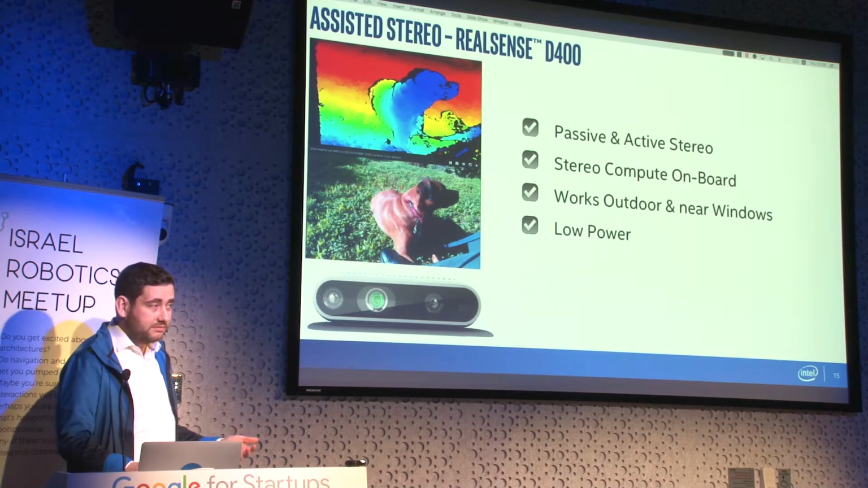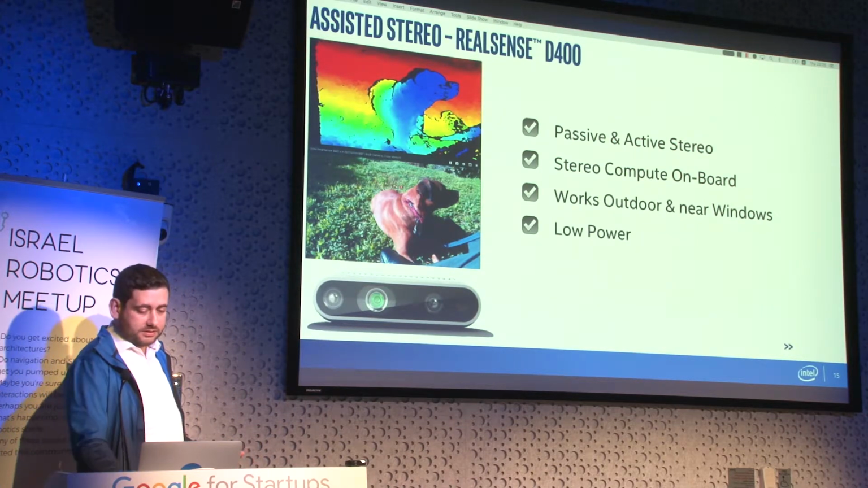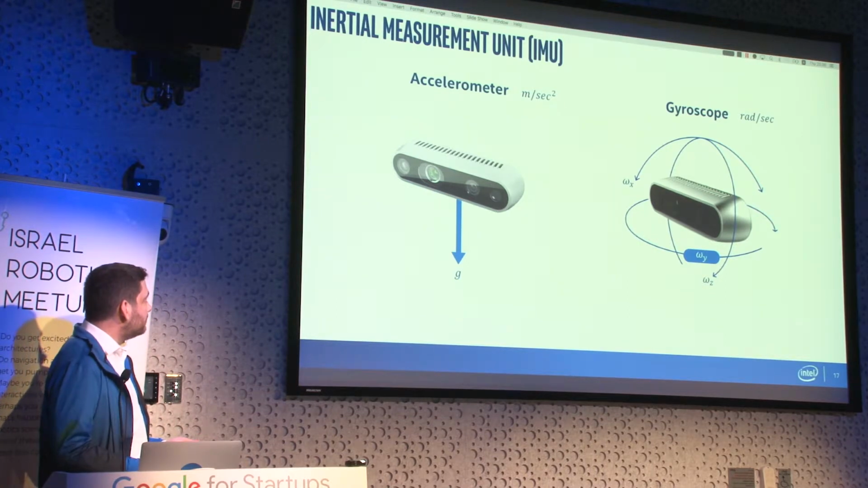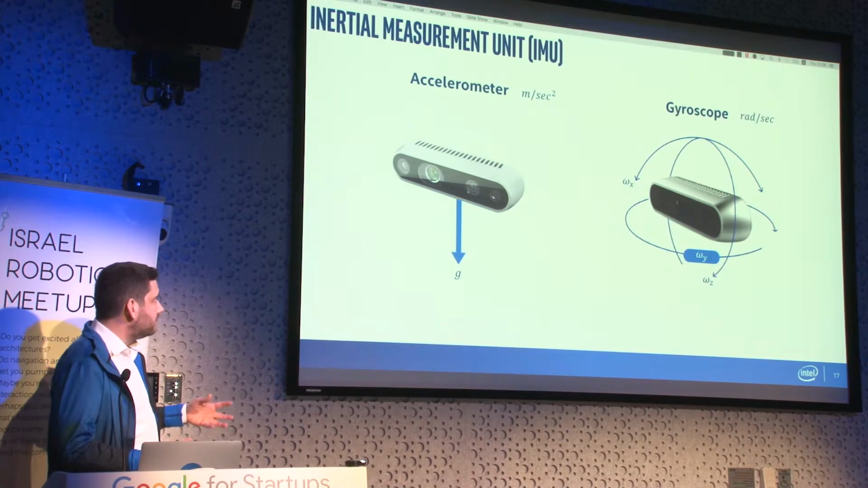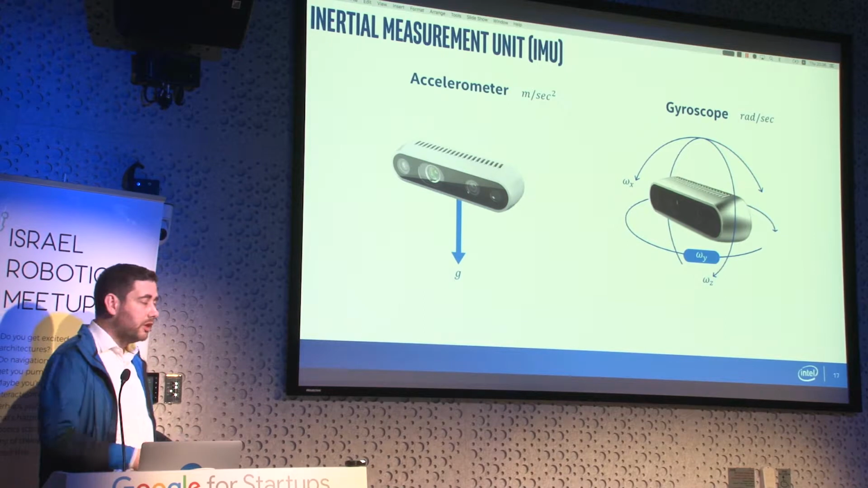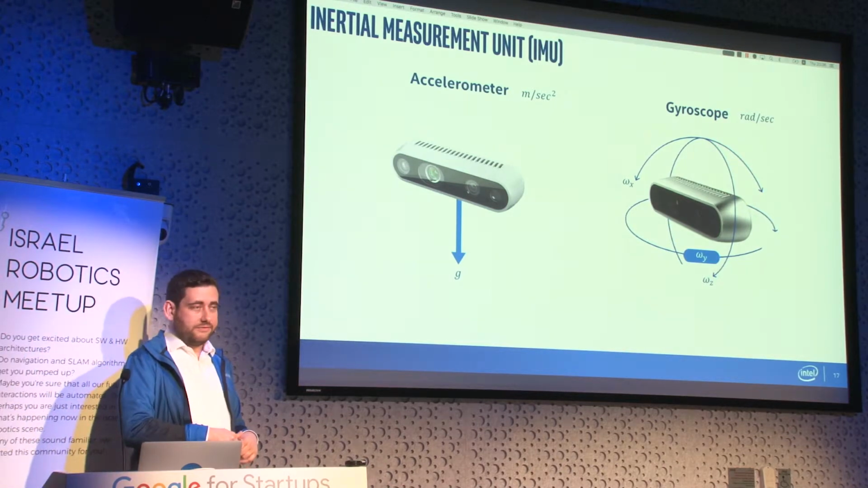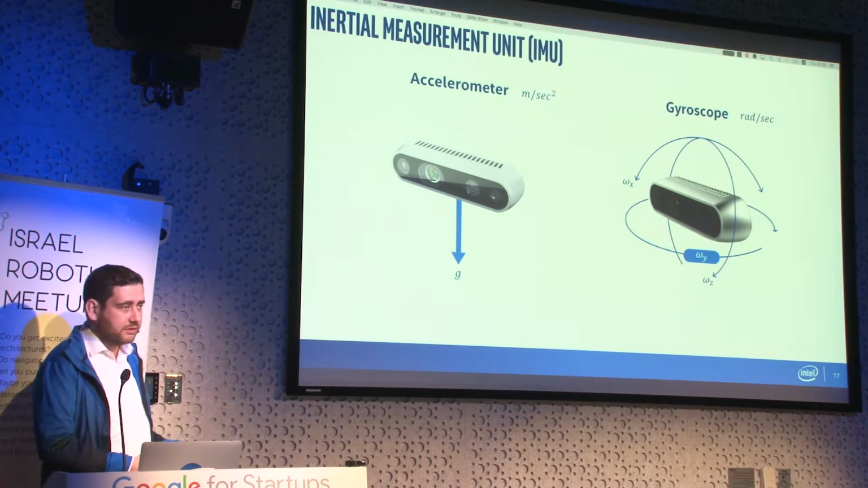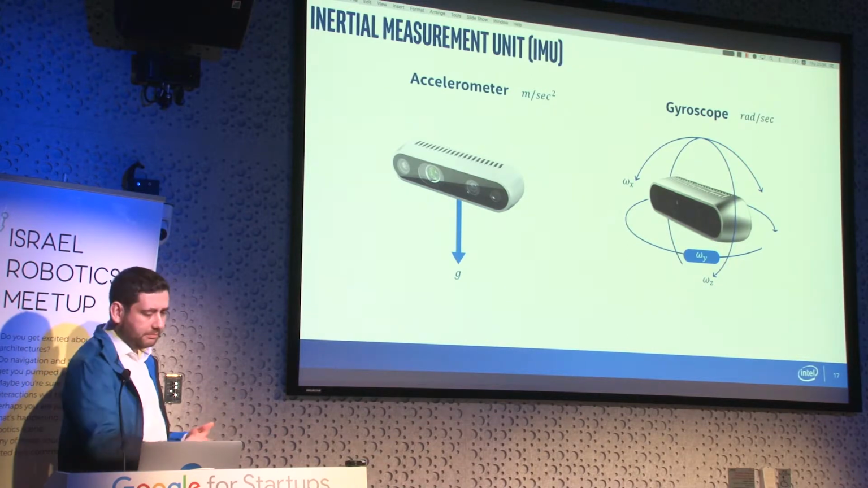And one way to work around it is to integrate an IMU. An IMU is a collection of sensors containing an accelerometer, which measures the total forces acting on the device at any given time, and a gyroscope, which measures angular velocity, and it might contain some other sensors.